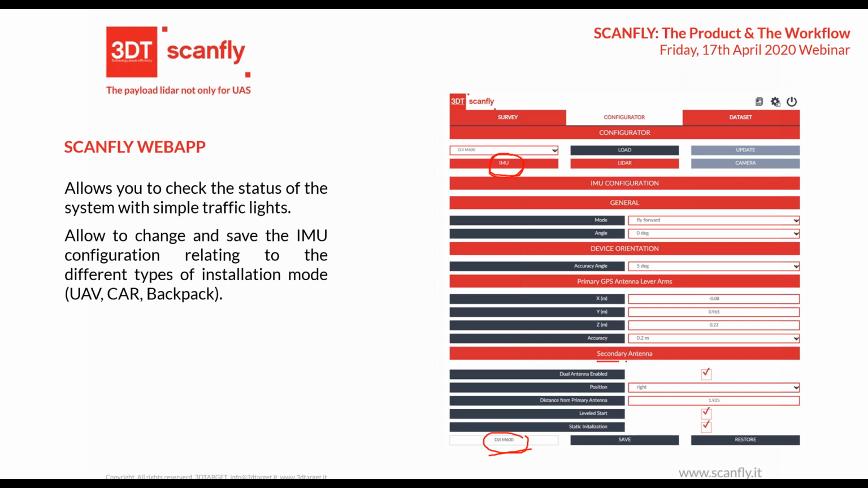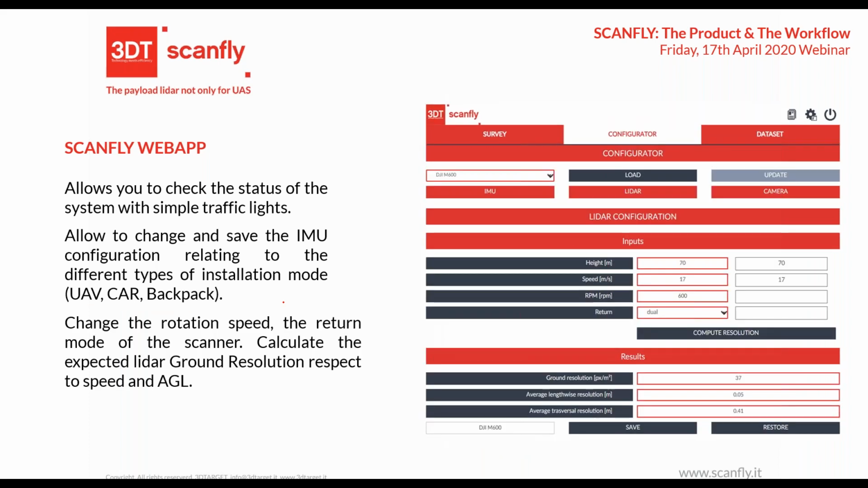So here you can set if you are working with 2 antennas or not, where the second antenna is with respect to the first, and the distance between the primary and secondary antenna. And basically here the position, where you can also select if you are using the system by car, by UAV, or by backpack. The good thing is that the firmware of all the components allows us to work like this easily and without any problem of difference in firmware package.